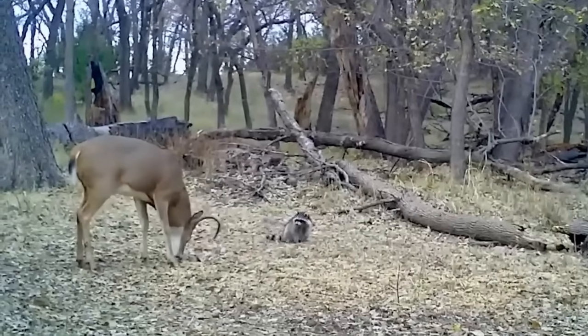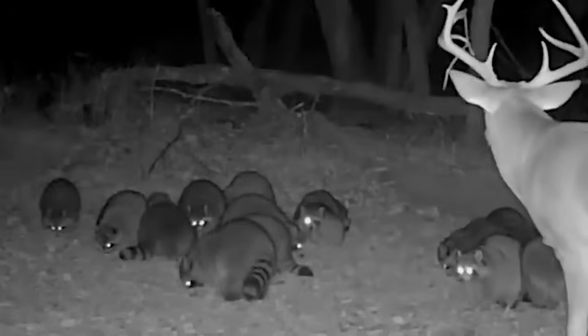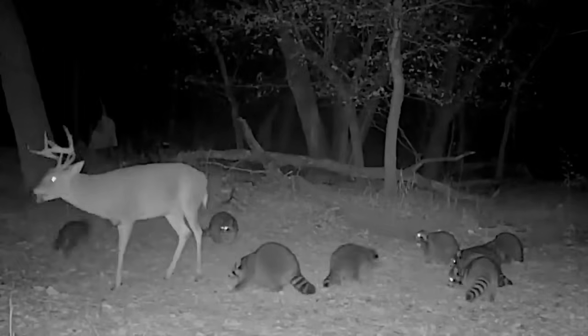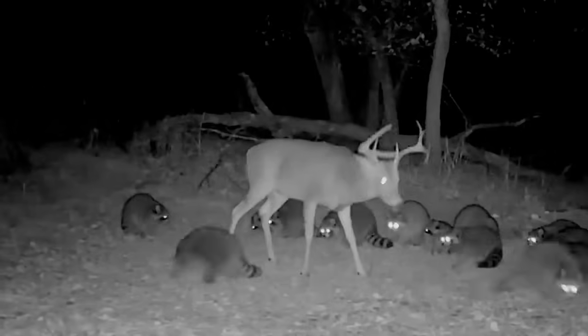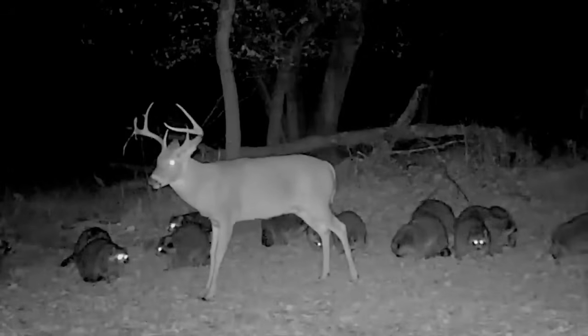Well, turns out they can annoy bucks too. In this video, these little thieves were initially tolerated as they stole food from the fields. But after a while, the buck's patience reached its limit. The food was running out, but the raccoons just kept showing up. There were so many raccoons, and they were so stubborn that the deer felt overwhelmed and decided to take matters into its own hooves.